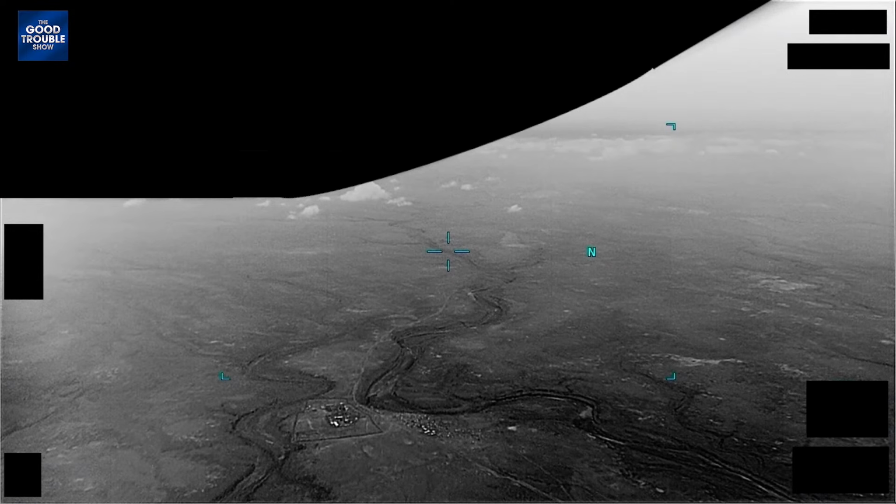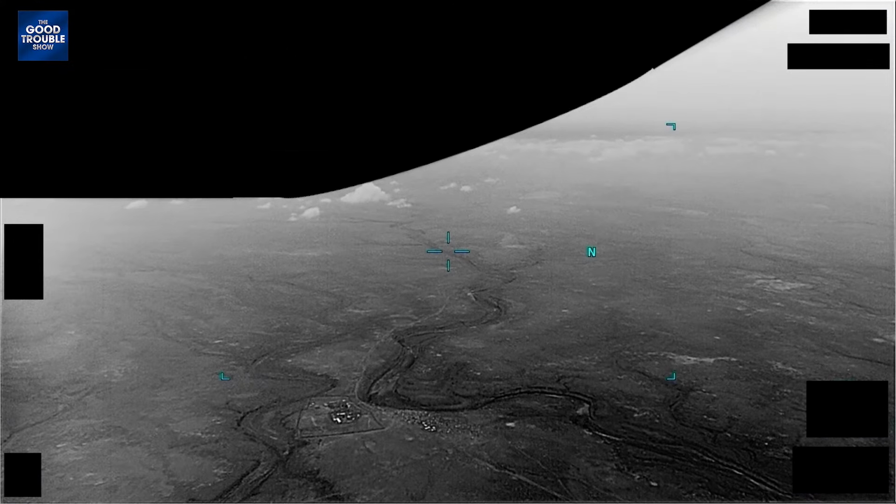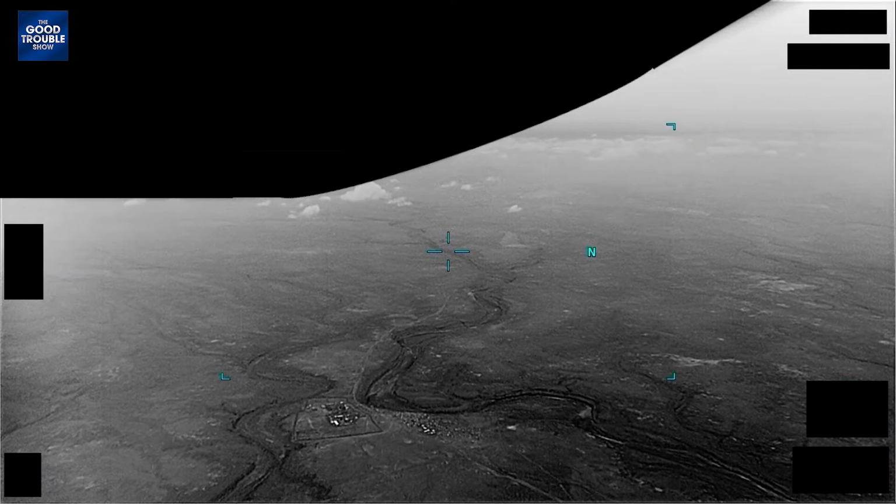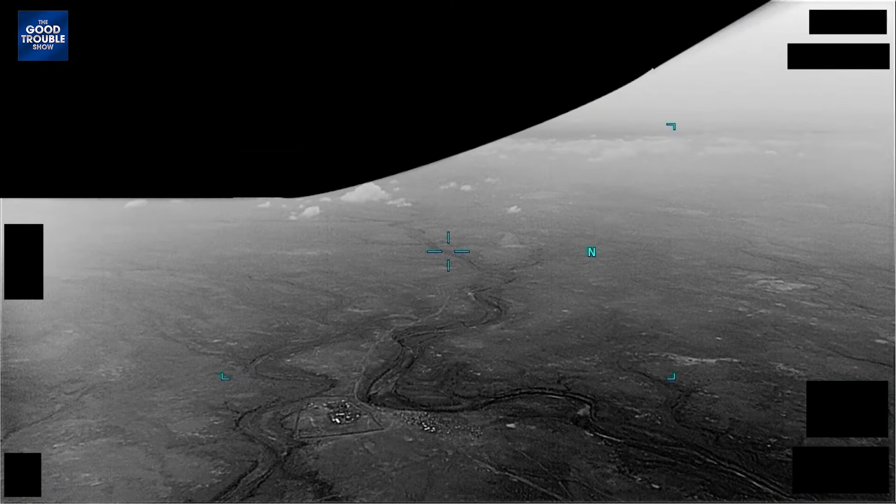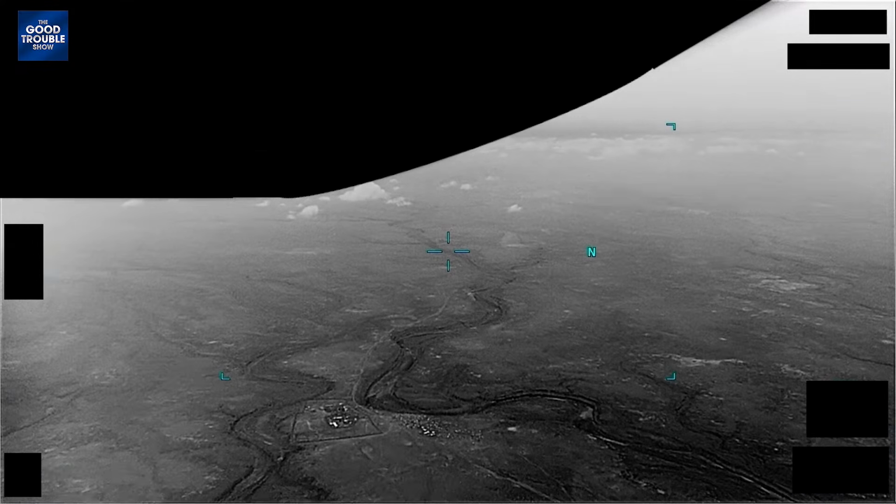Now, this one's pretty short. It just looks like there's something sort of shooting down. You can barely see it at the bottom of the screen. I can't even see it on my screen. For some reason, the only thing I see on the main screen for me is the web page.